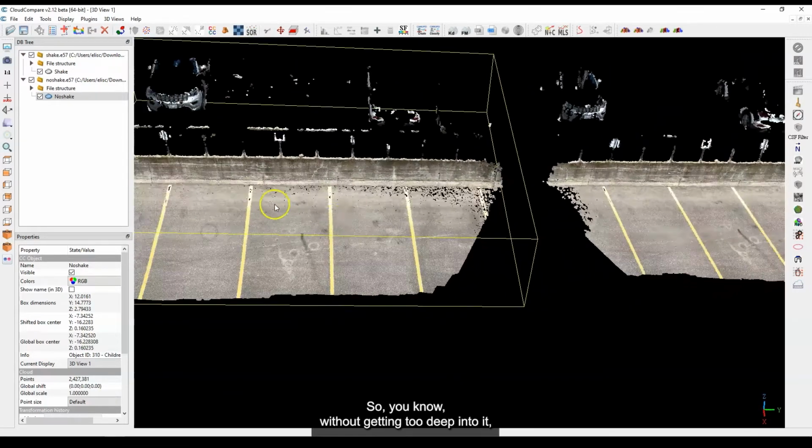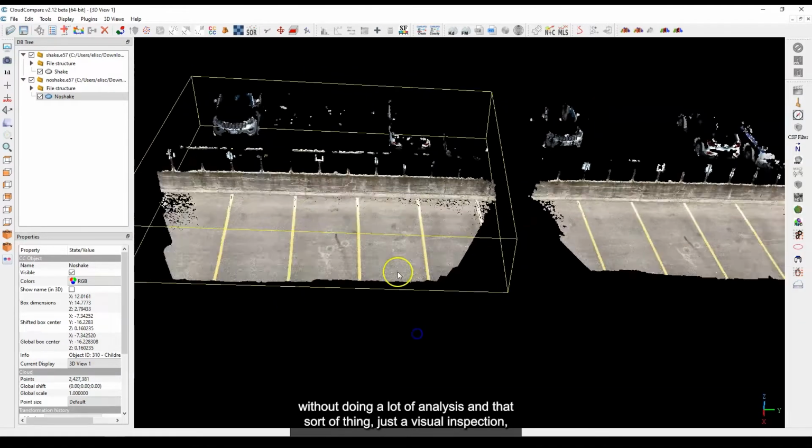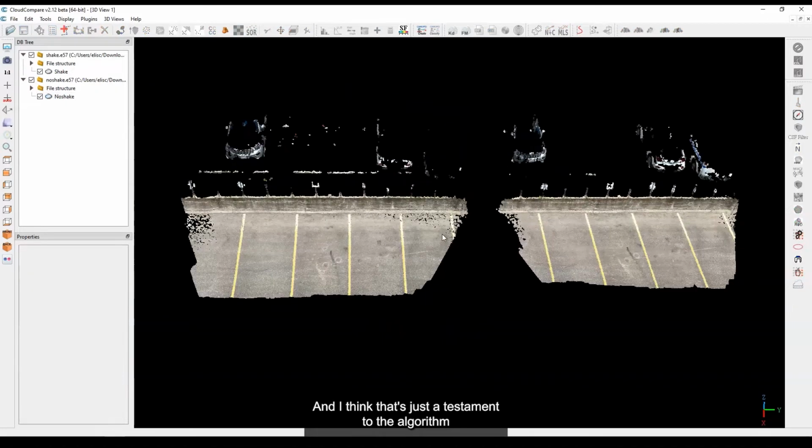Without getting too deep into it or doing a lot of analysis, just by visual inspection, it looks like they are both very, very similar. And I think that's a testament to the algorithm inside the EveryPoint engine. If you want to know more, I did an interview with Jared Heinley, the chief scientist at EveryPoint, and he talks about the fact that they can filter out blurred frames and things like that.